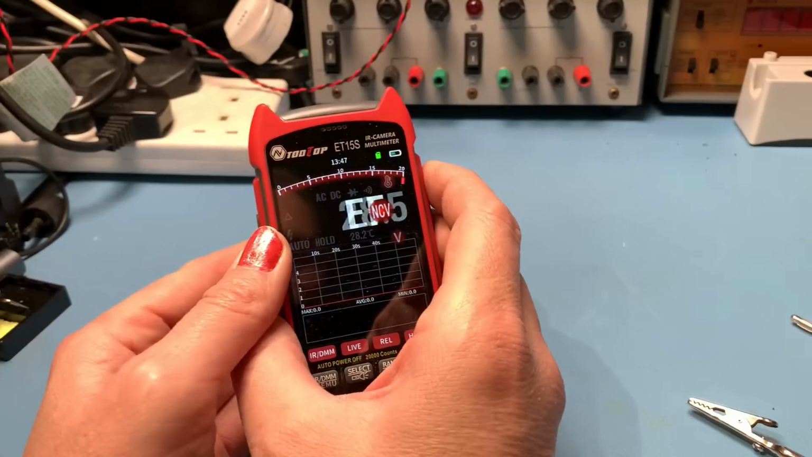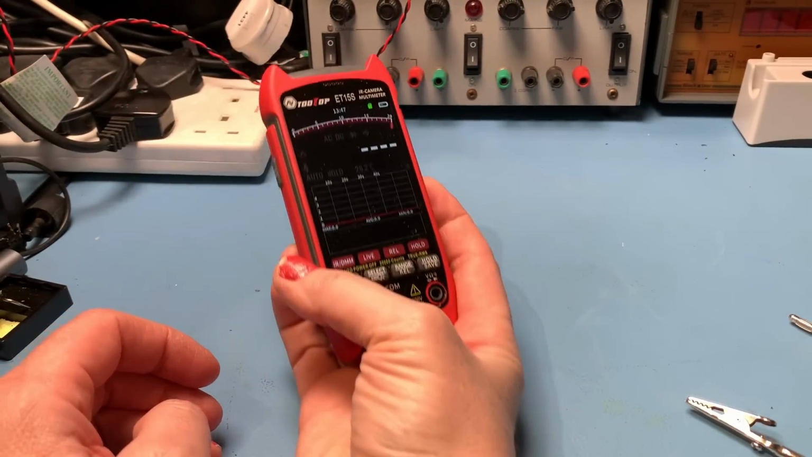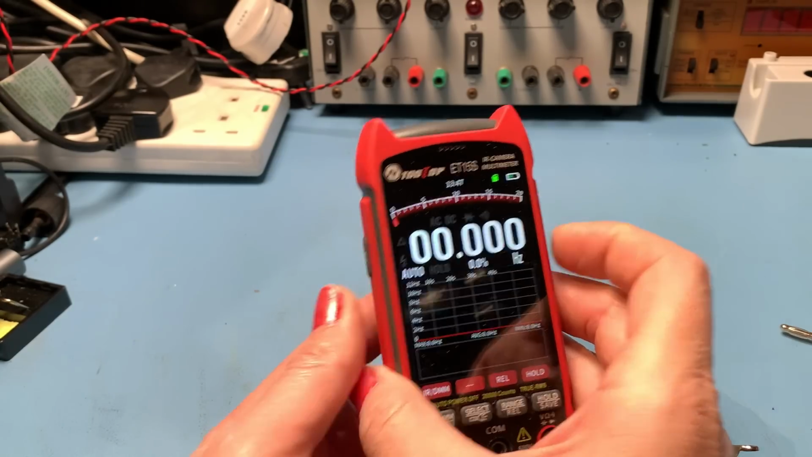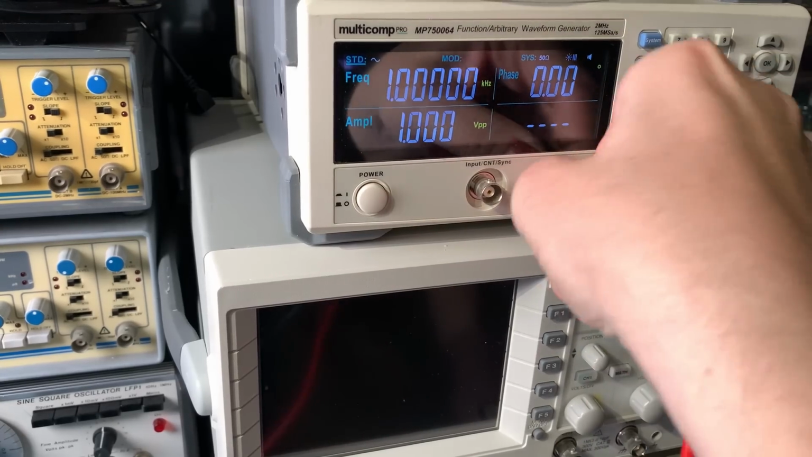That's quite nice. Got non-contact voltage, quite useful. There you go, it's telling me there's voltage there. Put it near anything with a bit of voltage in it, and it picks that up. Temperature, we've got frequency. We can try some frequency with it. Why not? Right, let's plug that in.